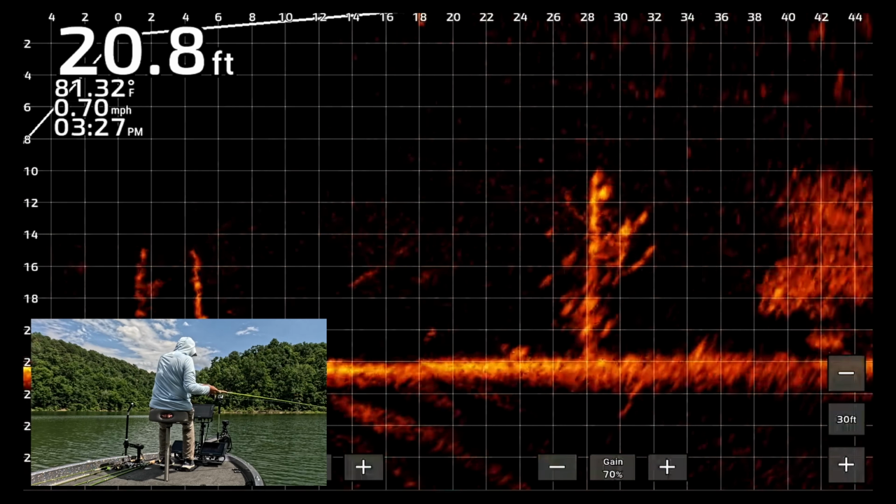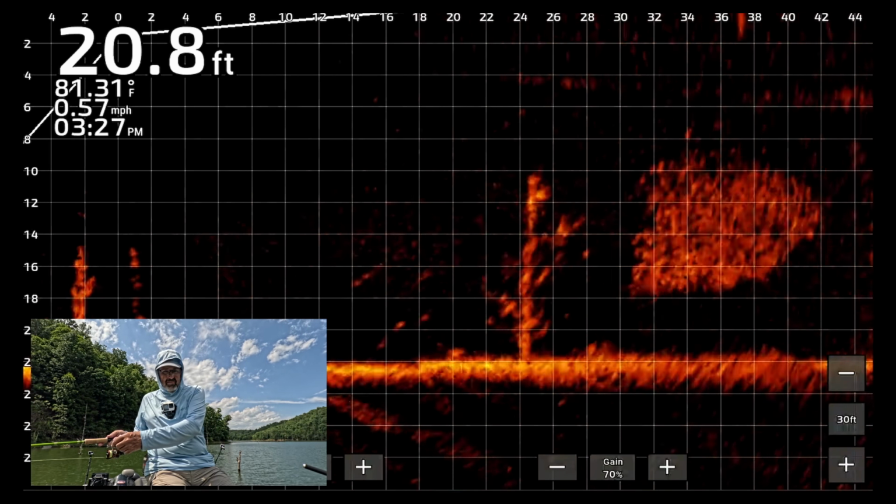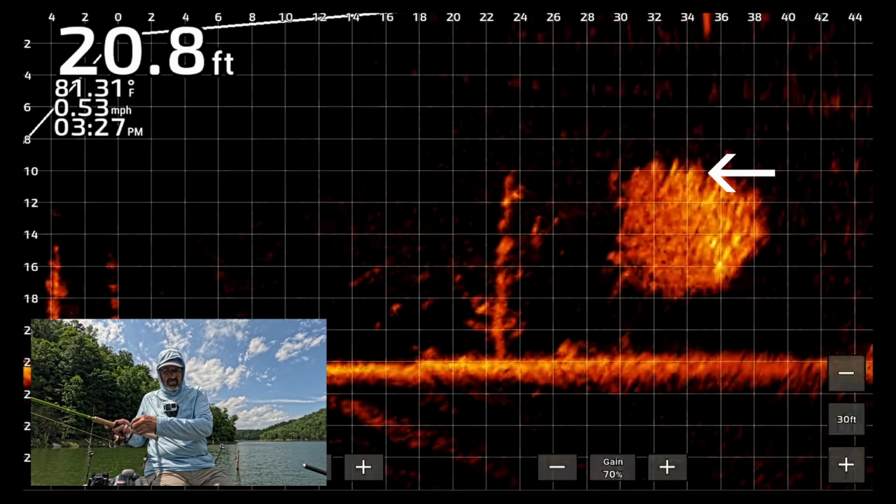Here's a good example of a school of shad where you can see some of the individual fish. When they pack closely together, the ball just looks like it's flickering.